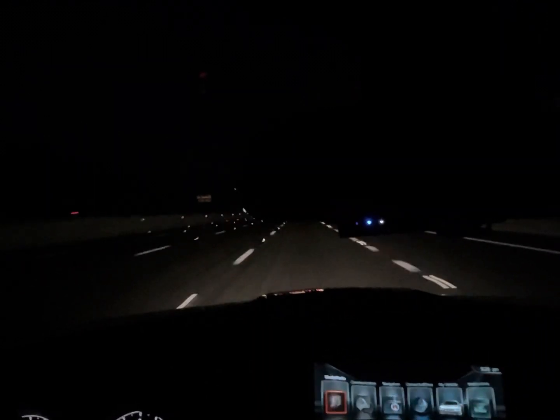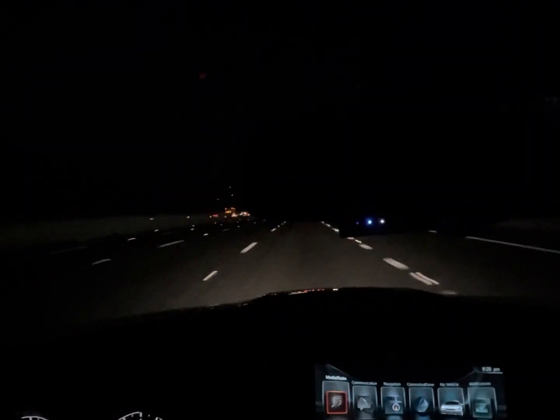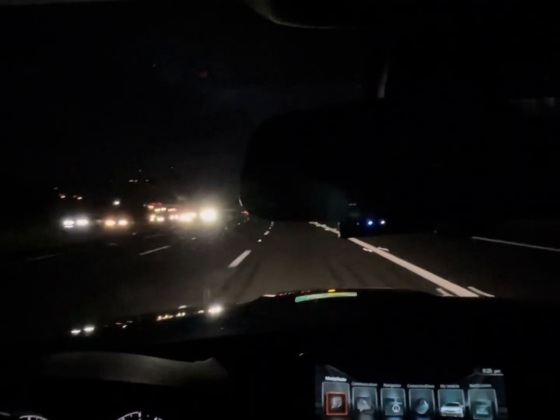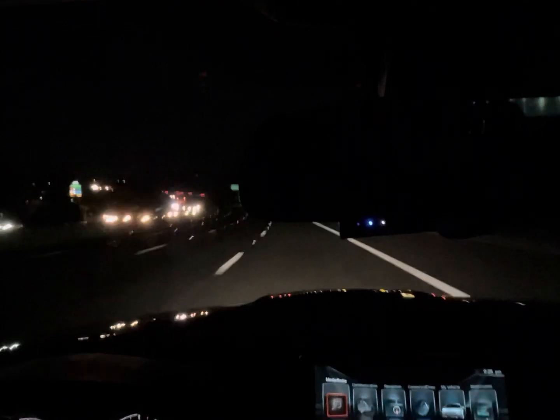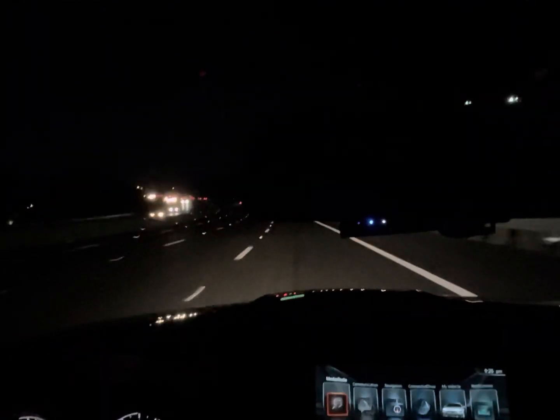Anyway, this is a rear-wheel drive car. I believe the engine is the S55, which is also found in the M2 competition package.